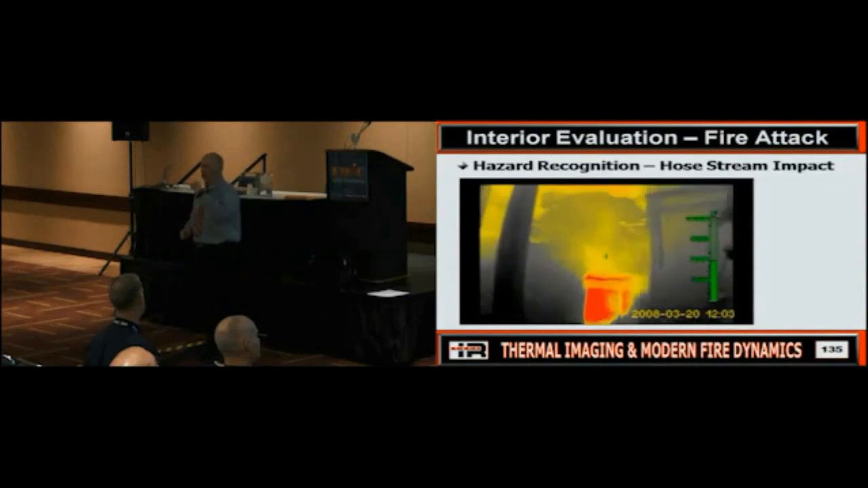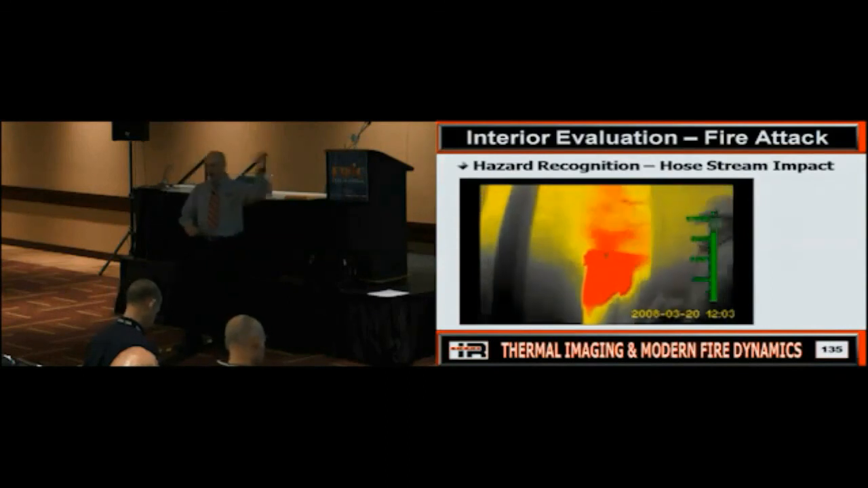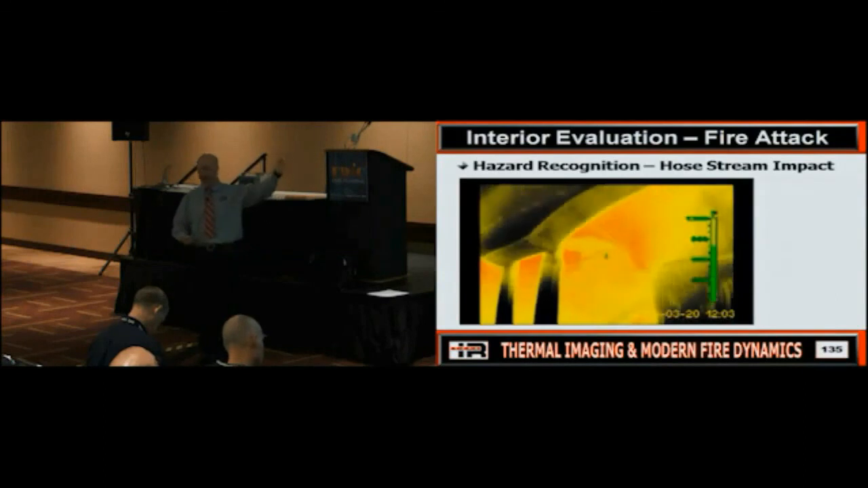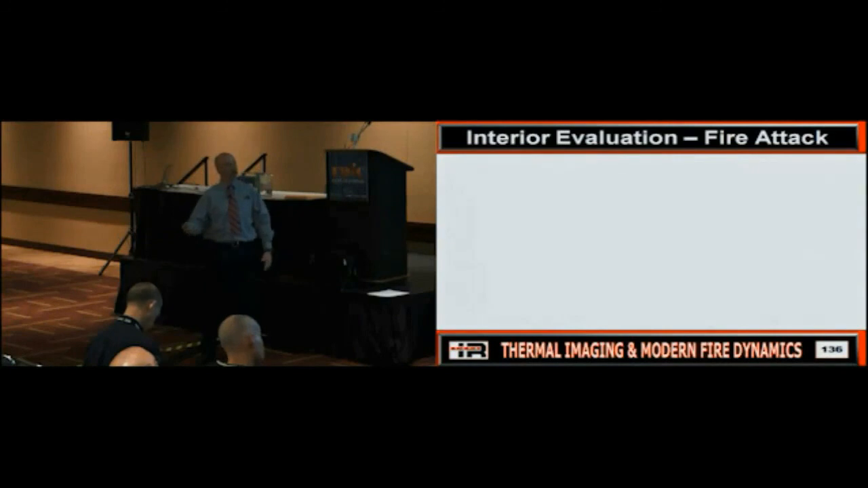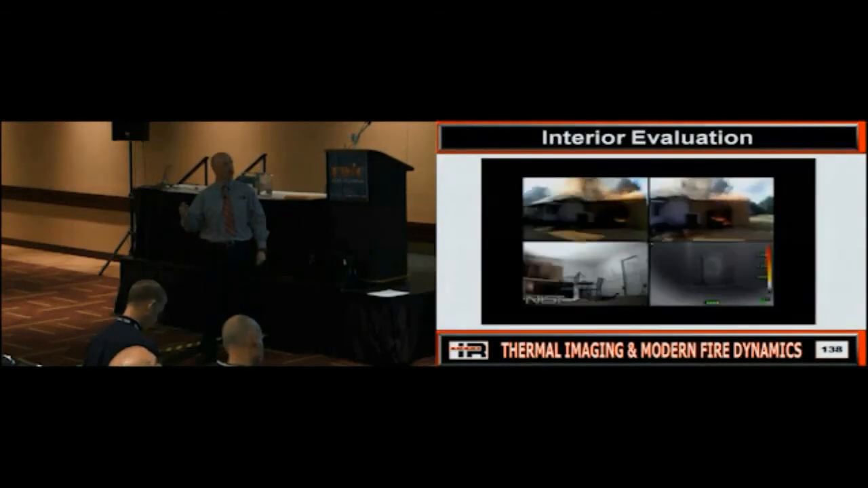Very minimal. I mean, 2 seconds of water and 2 seconds later, what? We're right back where we're at. Yeah, this is not a pencil it, this is a hit it and hit it good to change the conditions. Is everybody good on that? So once again, use your camera to read and look at that, all right? And I'm going to roll through this to hit one of the last ones here.